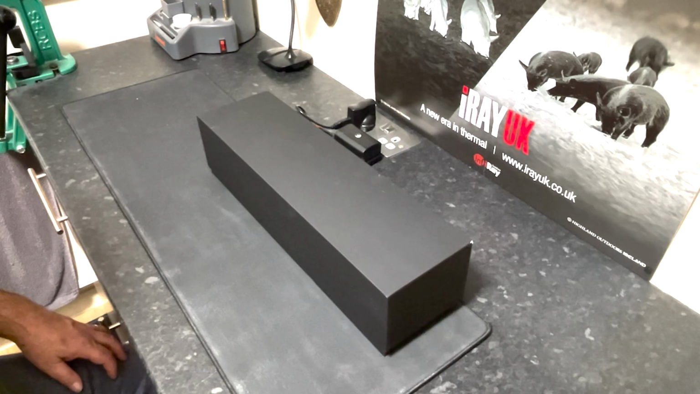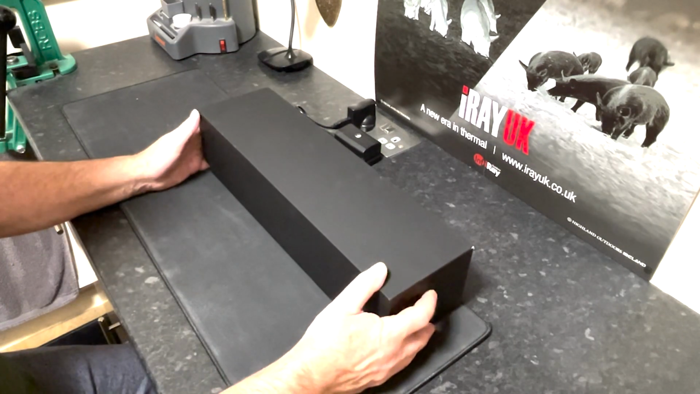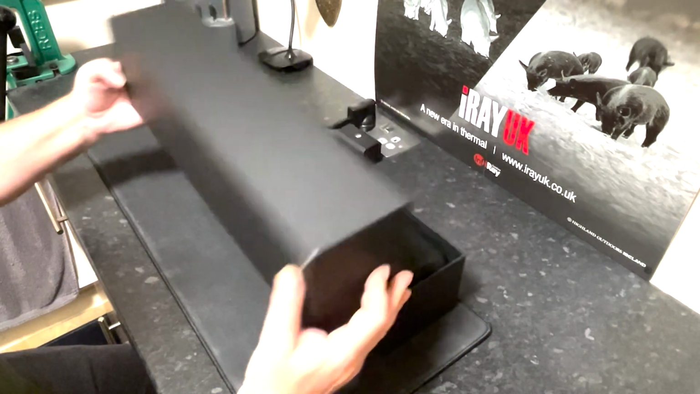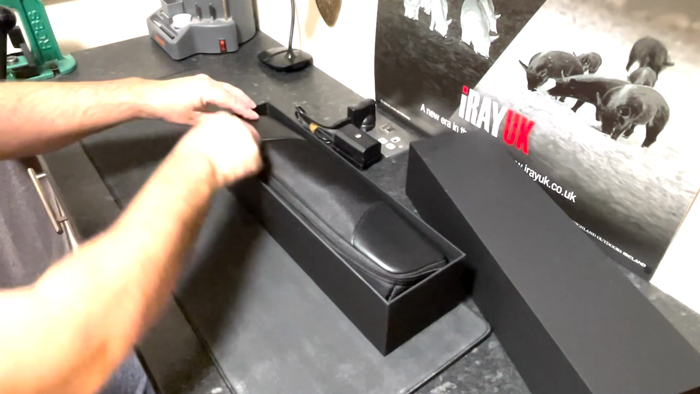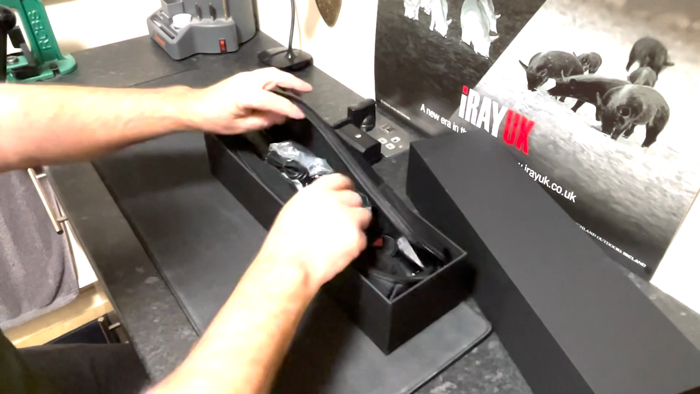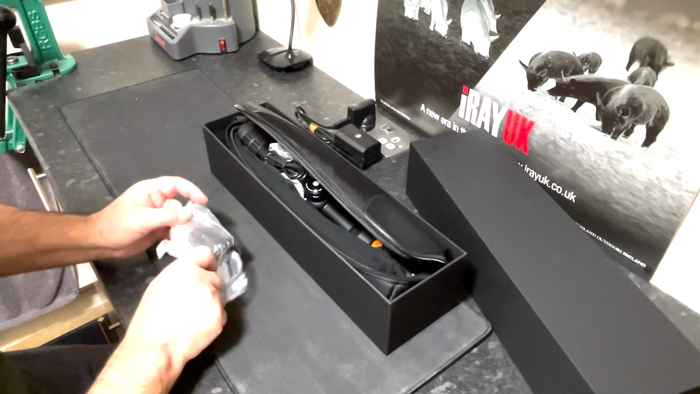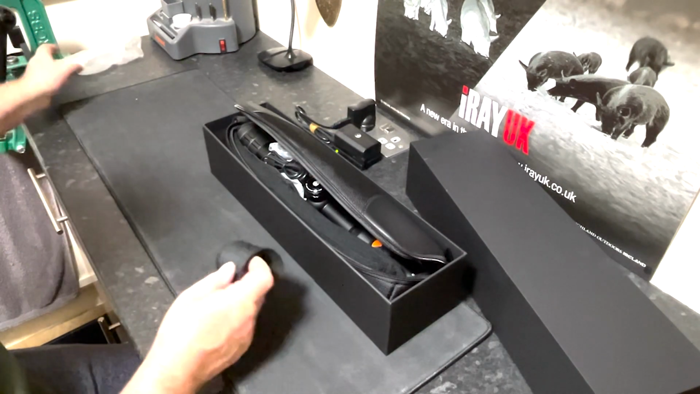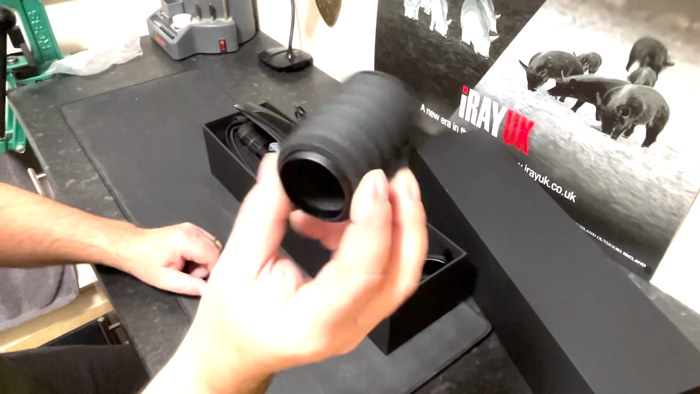Okay, I don't normally do unboxing, but we've got the Infiray Tube TD50L, so I'll do a quick unboxing and see what we've got. We've got the eye cup, which actually screws on.